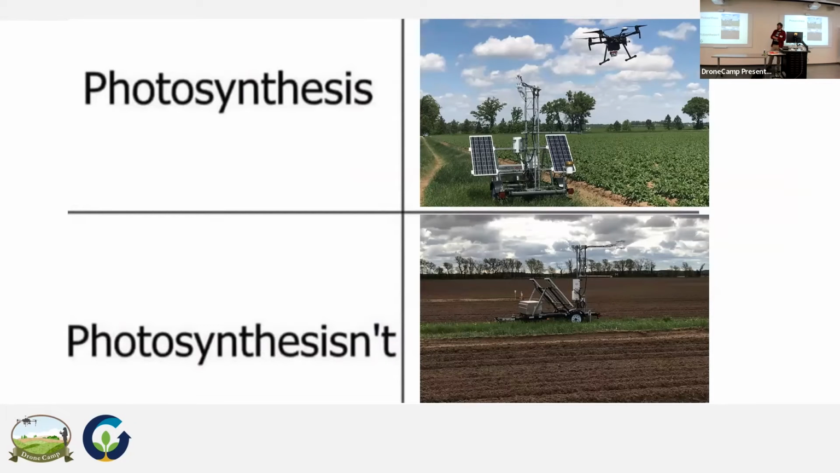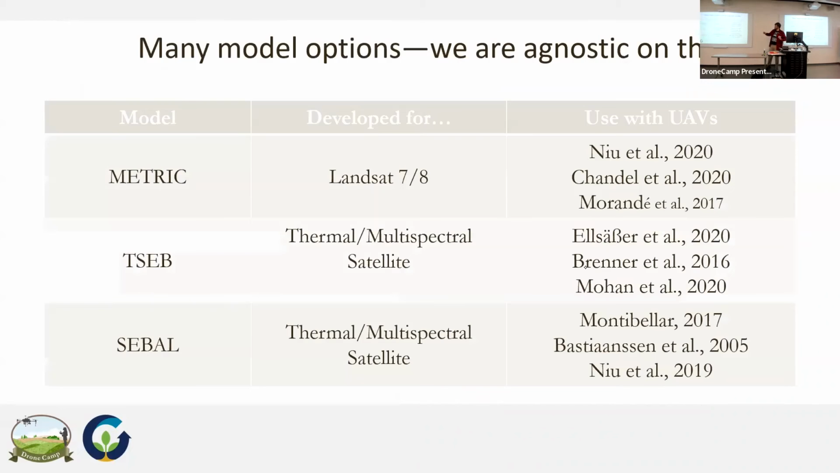Something that's nice, though, when we combine both our multispectral and our thermal imagery, is we can model evapotranspiration using a multitude of different models. So here's just a list of some of the more popular ones. I have no loyalty to any of these in particular, but there's METRIC, TSEB, or the two-source energy balance, and then CVOL.